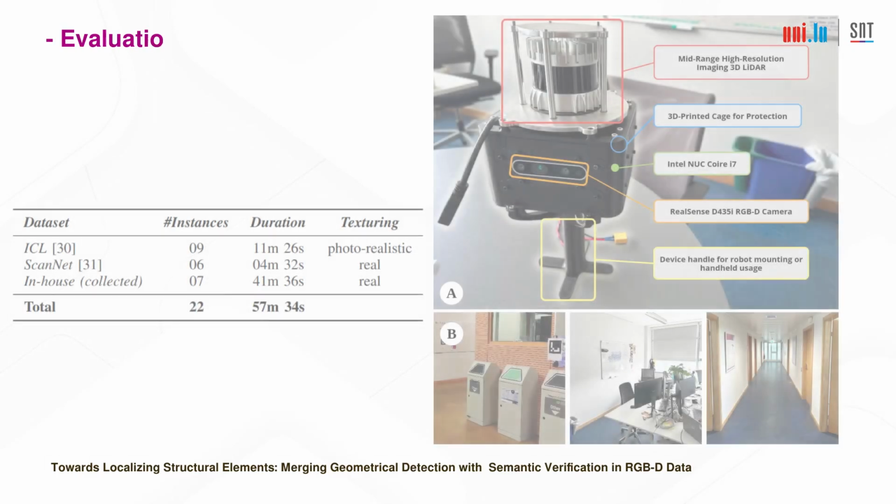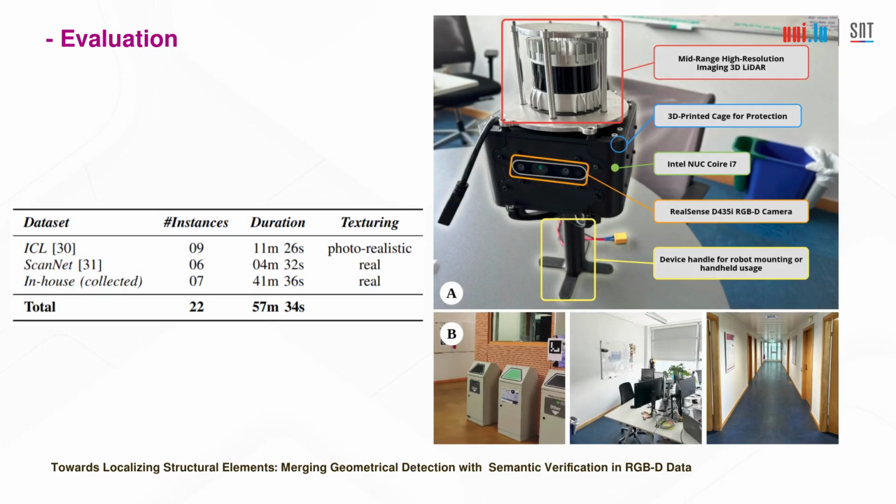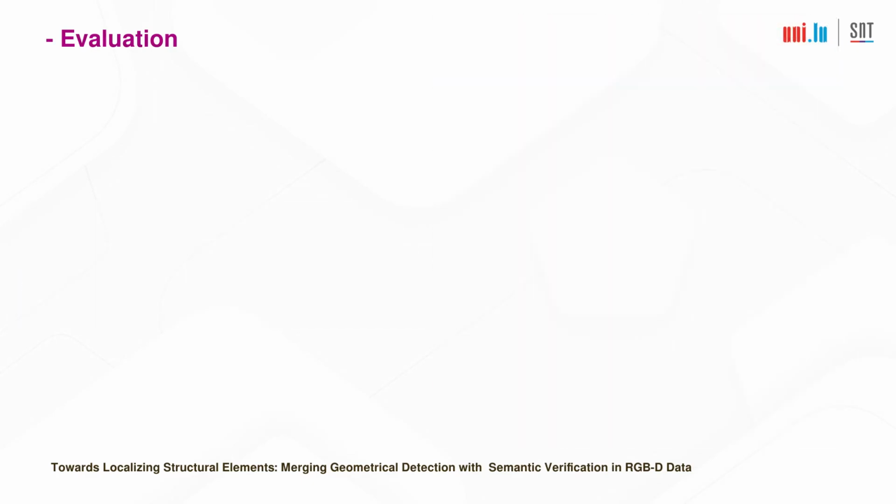We evaluated the proposed pipeline from two different perspectives using standard and in-house datasets. You can see the characteristics of the employed datasets and the device used to capture the in-house dataset in this picture.